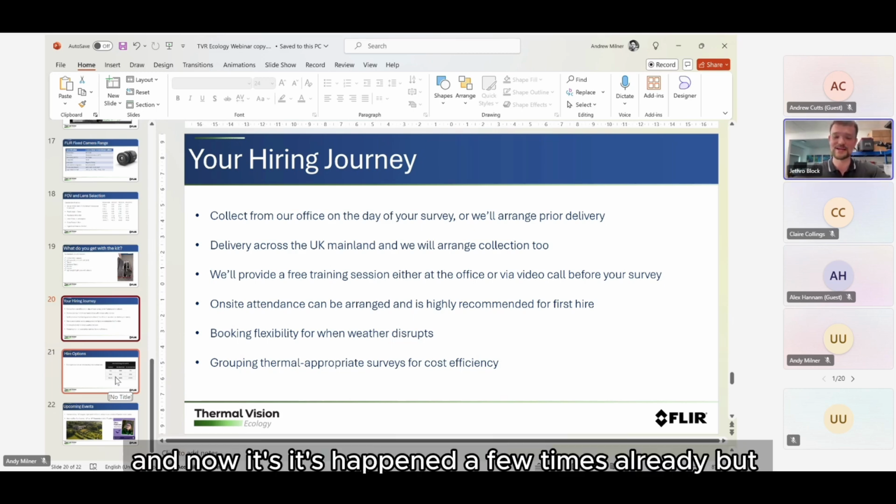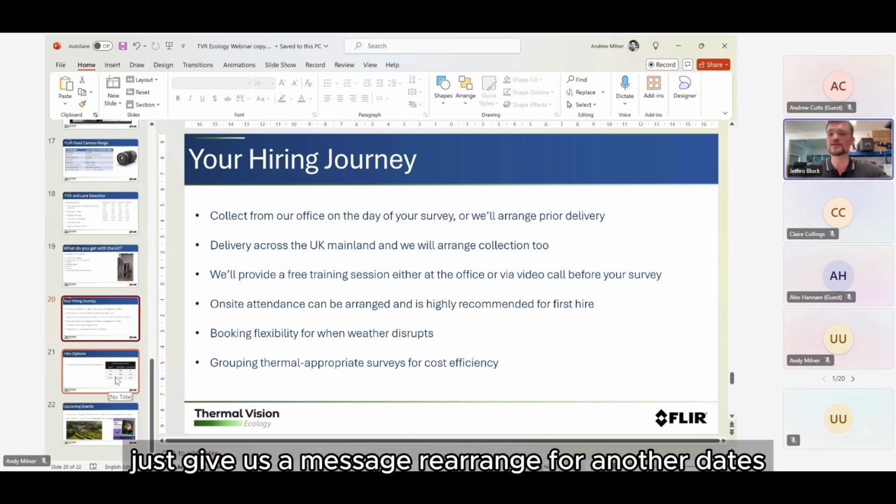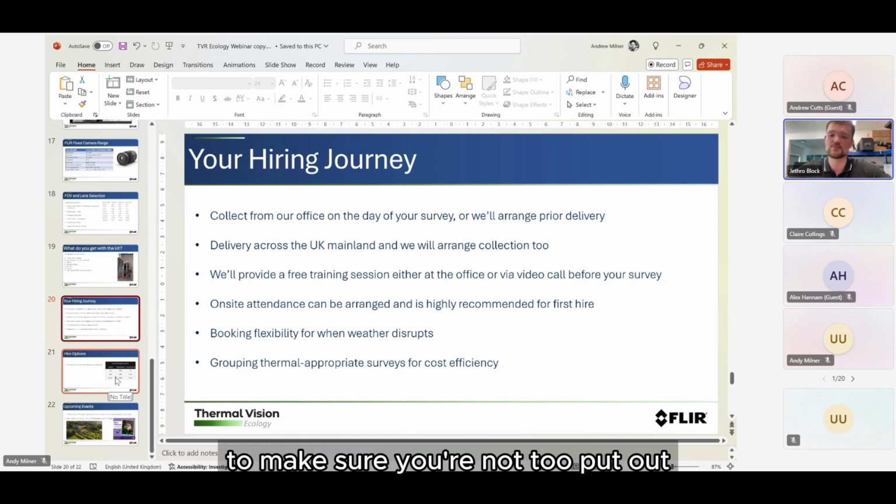It's happened a few times already, but we know the weather can disrupt surveys, and it happens last minute, and you make a call on the day. We fully understand that. We're not going to penalize you for that. You can rearrange, so if it's going to be rained off in the morning, just give us a message, rearrange for another date, and you won't have to pay any more. The one caveat is if you have already collected the kit and you're out in the field, maybe at 7 p.m., and then it starts raining, you won't be able to rearrange, but we will certainly look at how we can come to a good deal so you're not too put out.